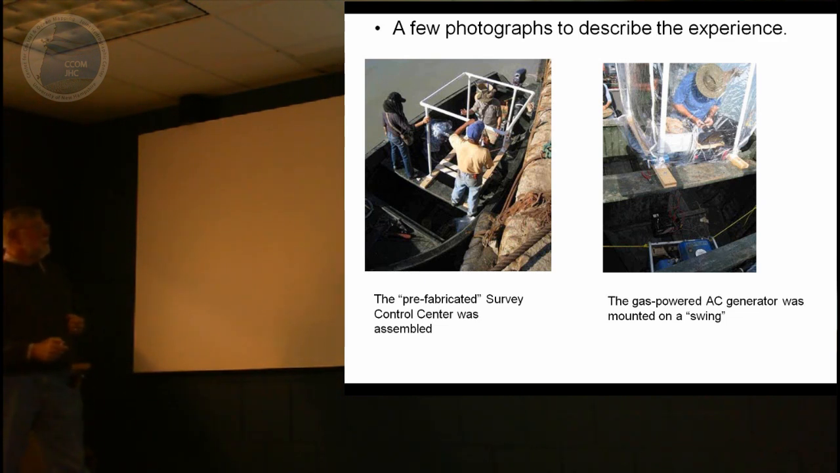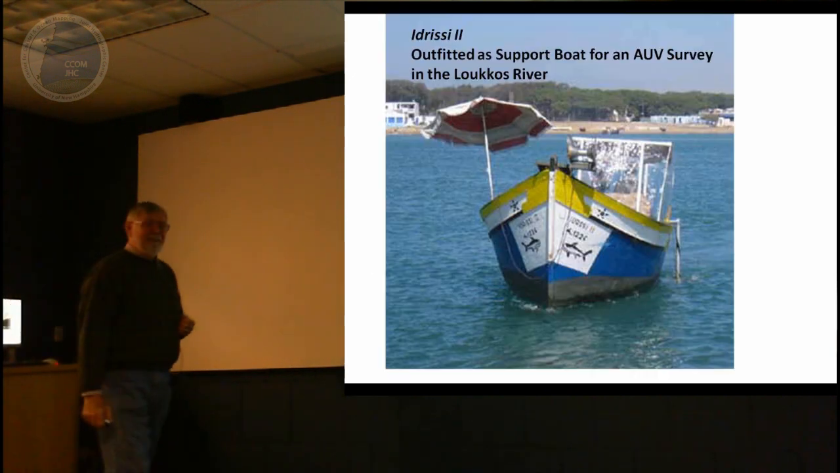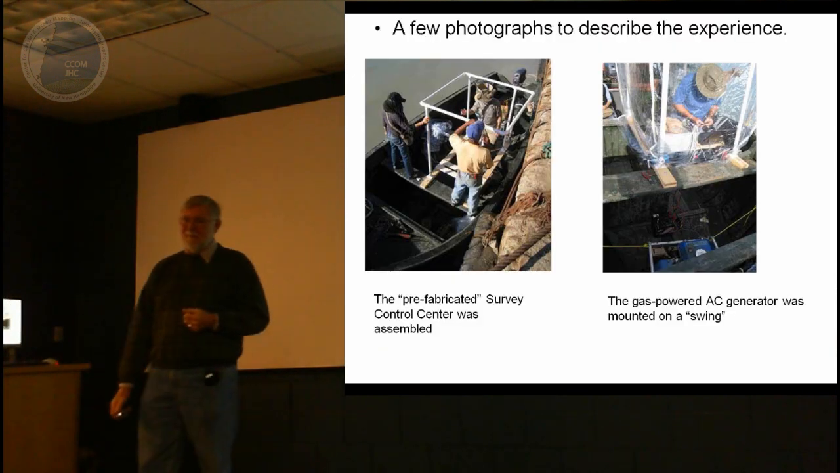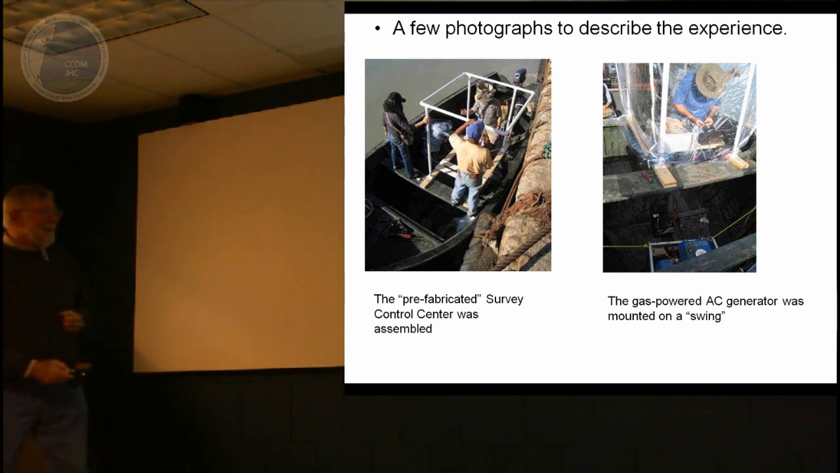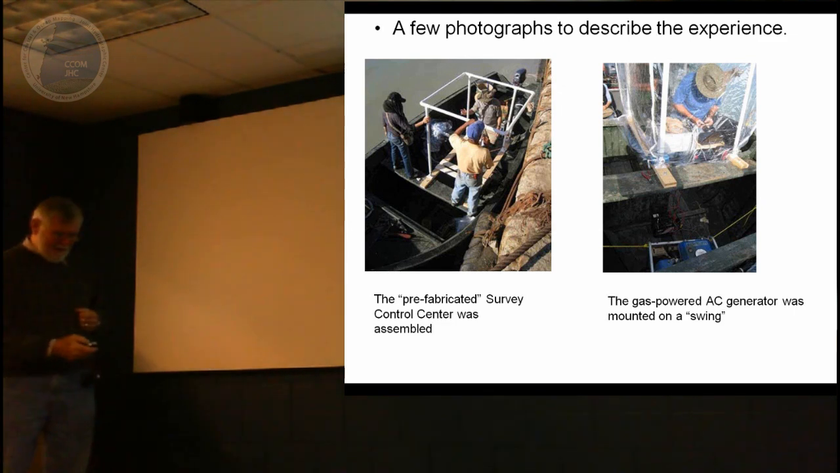This happens to be Hasna. This is Eunice, the captain, and that's myself. And again, over here, we had a gas-powered generator that was running it, and the other fishermen were asking Eunice, our captain, are these guys crazy? I mean, they're hanging their gas-powered generator in a sling. I mean, why would you do that?